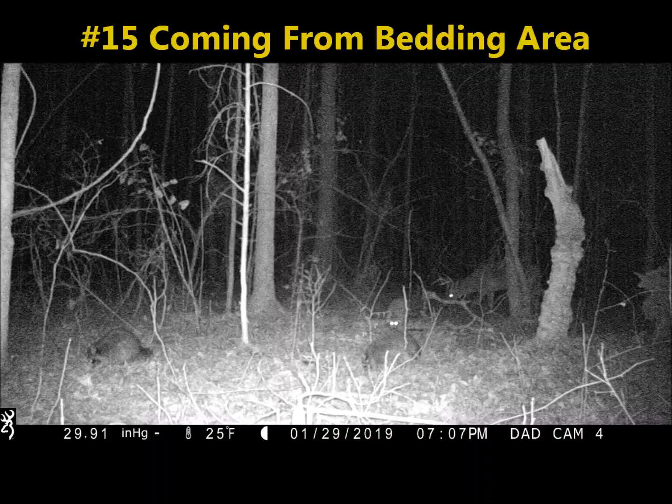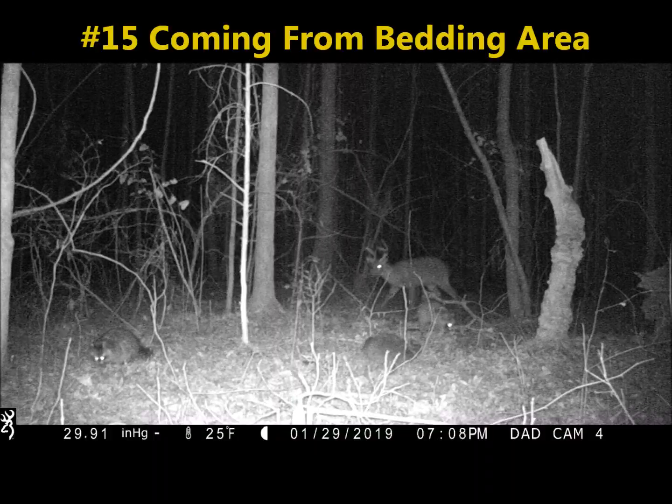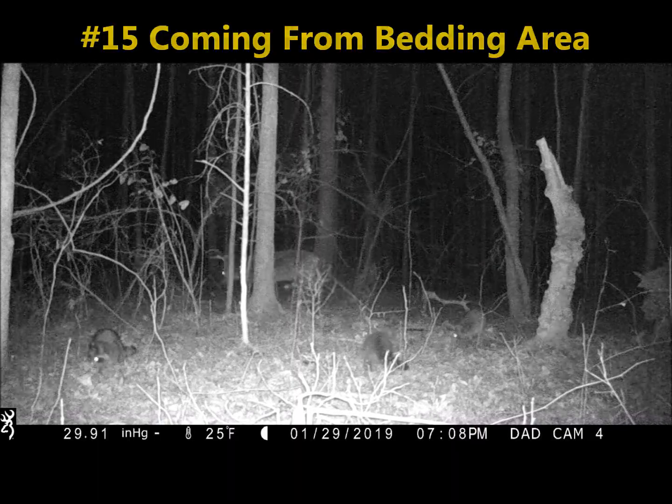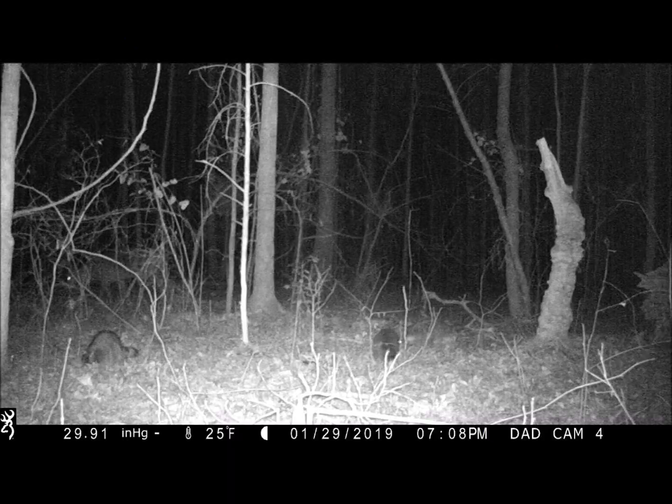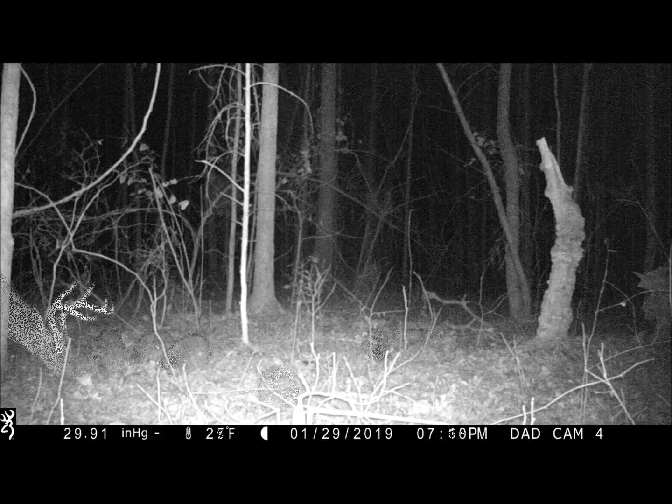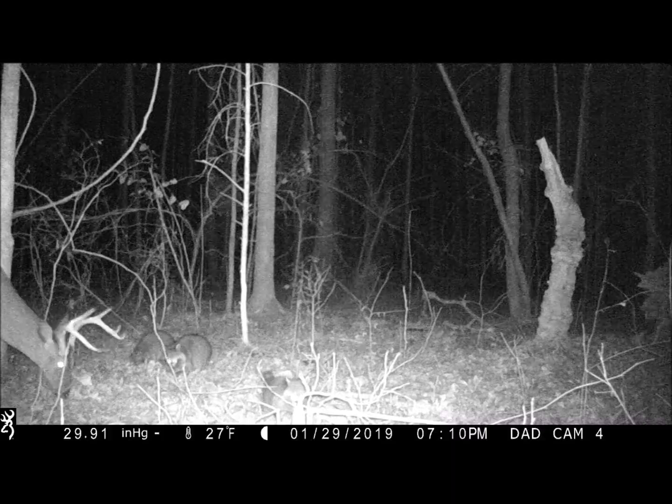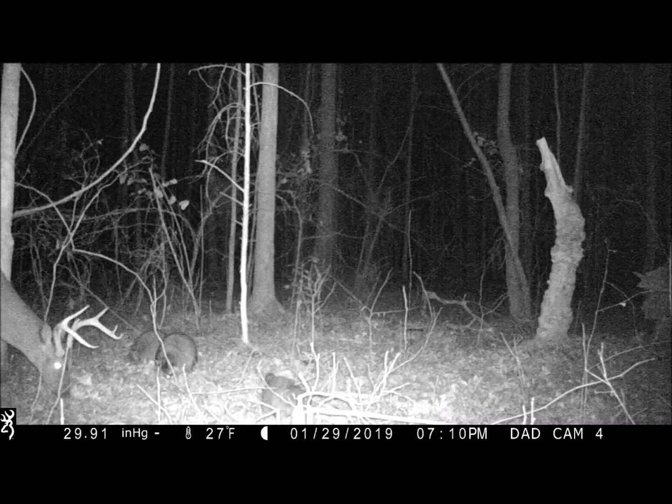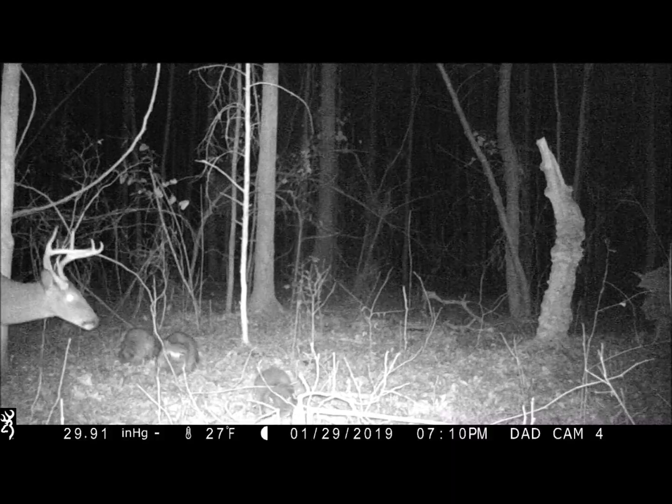The primary focus of this segment is buck number 15, our 7-point, our biggest 7-point. He comes in here to the rub line, which is, I think, the first time he's ever fed here. We've seen him a bunch of times walk by right there, coming from the bedding area, going to the other corn sites, but as far as I can remember, this is the first time he's ever fed here. And he makes the best of it.